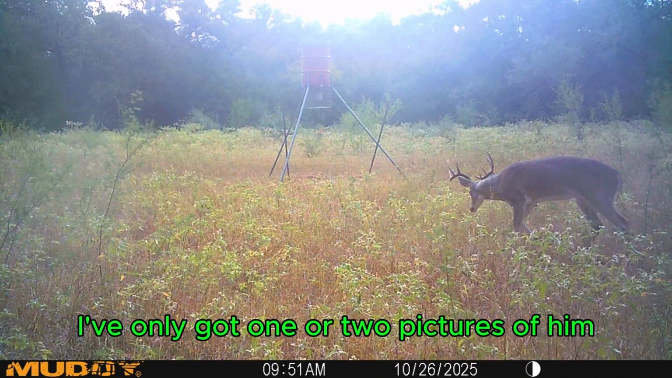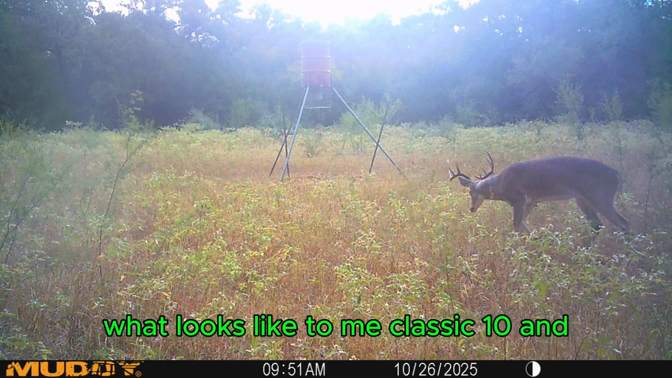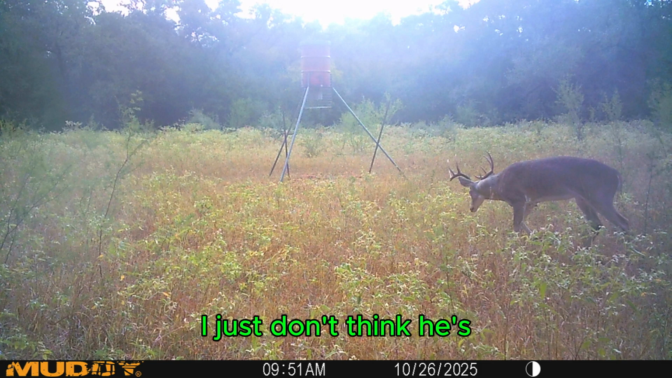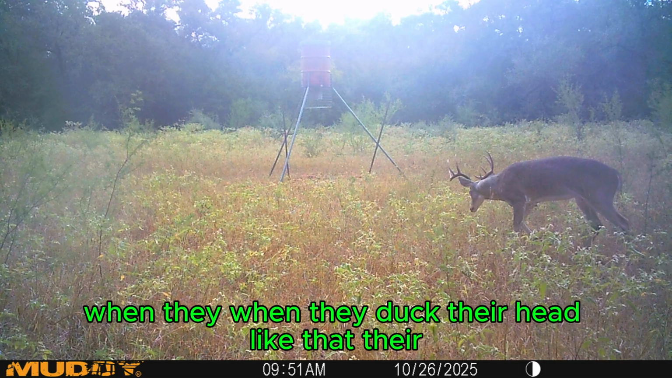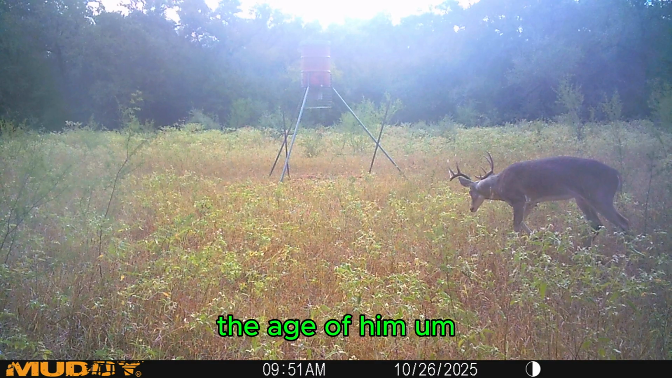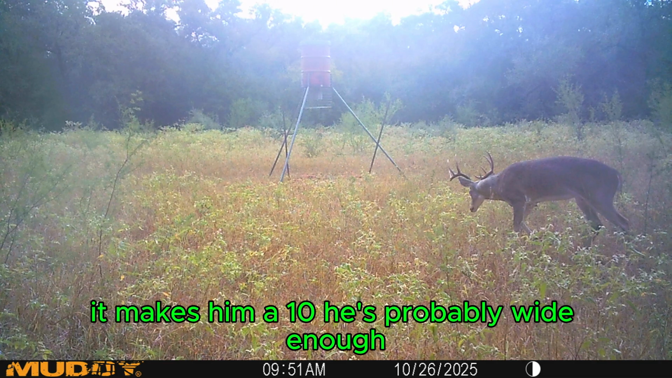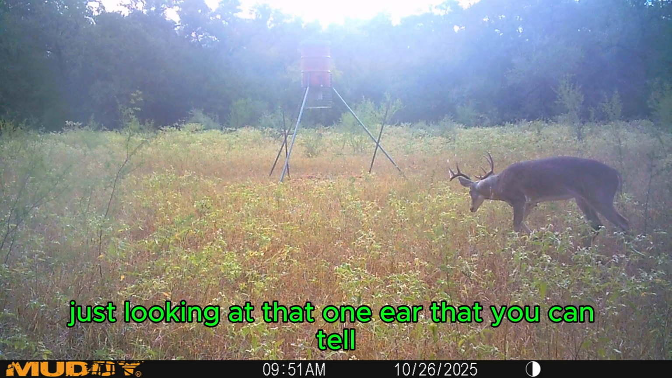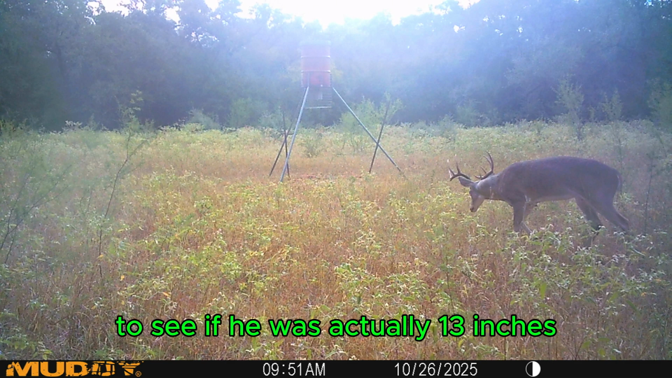Here's a buck here. I've only got 1 or 2 pictures of him. This is a classic 10-pointer, what looks like to me, and I just don't think he's probably 2.5 years old. It's hard to tell by this picture when they duck their head like that, their back kind of bows up. It makes it hard to judge the age of them. But if he's got his brow tines and everything, it makes him a 10. He's probably wide enough just looking at that one ear that you can tell, but I'd have to see him in person to see if he was actually 13 inches.